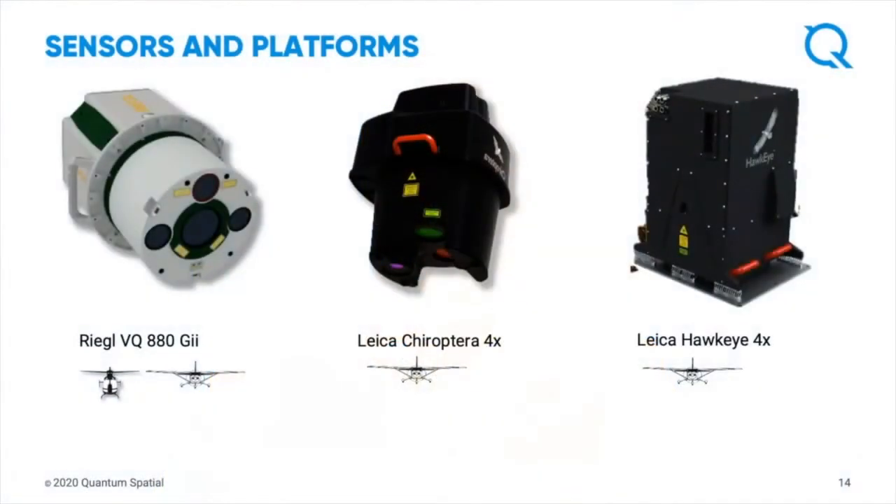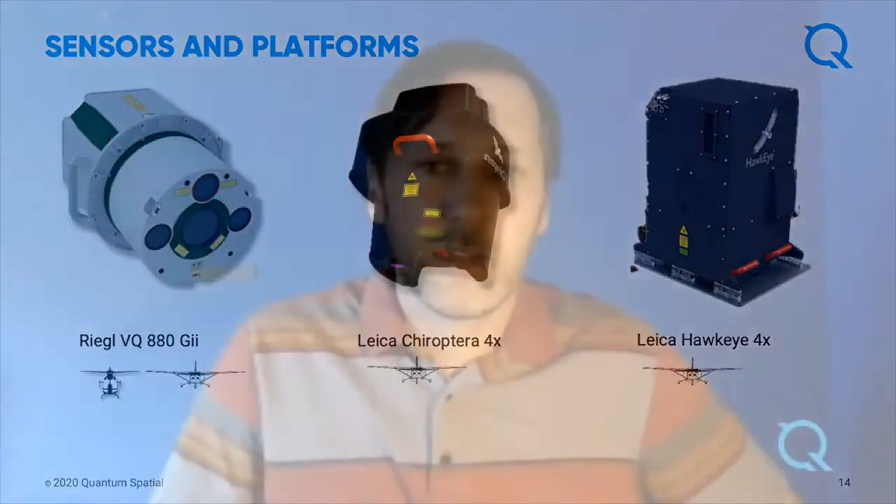The first 2 are really designed to capture shallow water areas, and the third one, the Hawkeye, is a deep water system. The differences are the pulse rate and amount of energy per pulse. So the shallow systems are high pulse rate. They can resolve shallow depths and better feature detection and resolution there. While the Hawkeye is a lower pulse rate system, provides more energy per pulse though, and allows you to get greater depths.